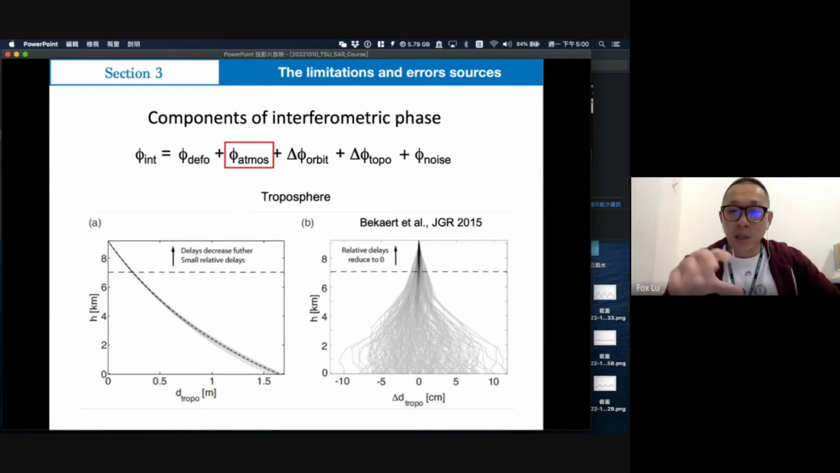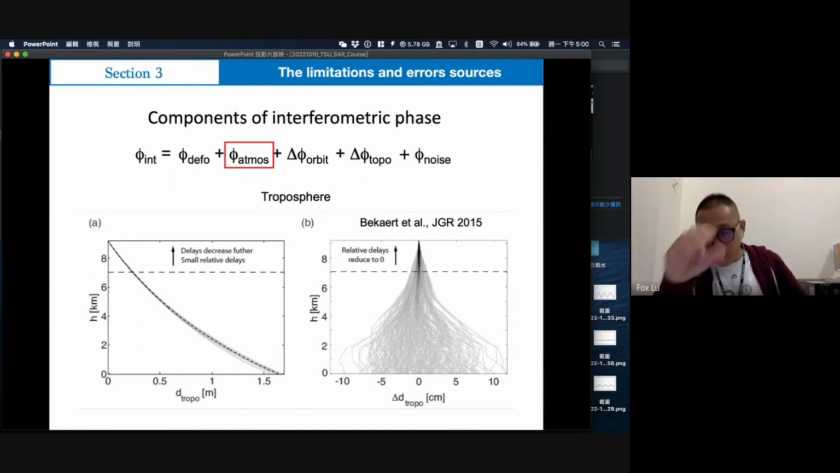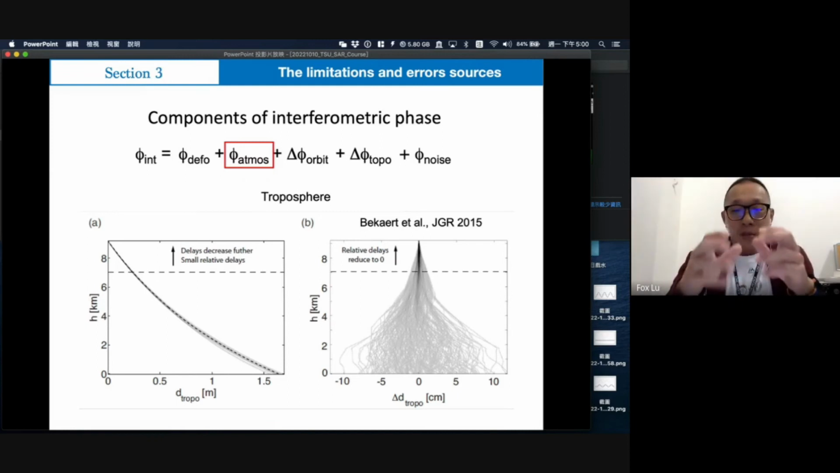First we will talk about the tropospheric effect. In the troposphere there are 2 kinds of delay. One is the wet delay, and the other is the dry delay. The wet delay relates to the wet conditions. The right side is about the dry delay.